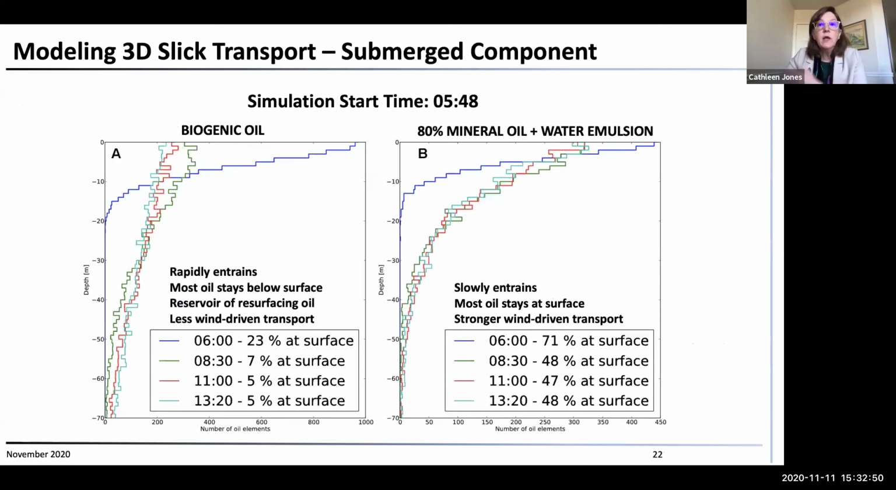So if you looked at the submerged component of this slick, then for the biogenic slick, if you started the simulation at the time of the release at 5:48, that's the time that we took our first image, then by 6 o'clock, 23% of the biogenic oil was below the surface. By 8:30, 23% was left at the surface. And very shortly thereafter, most of it was below the surface. So most of it moved below the surface.